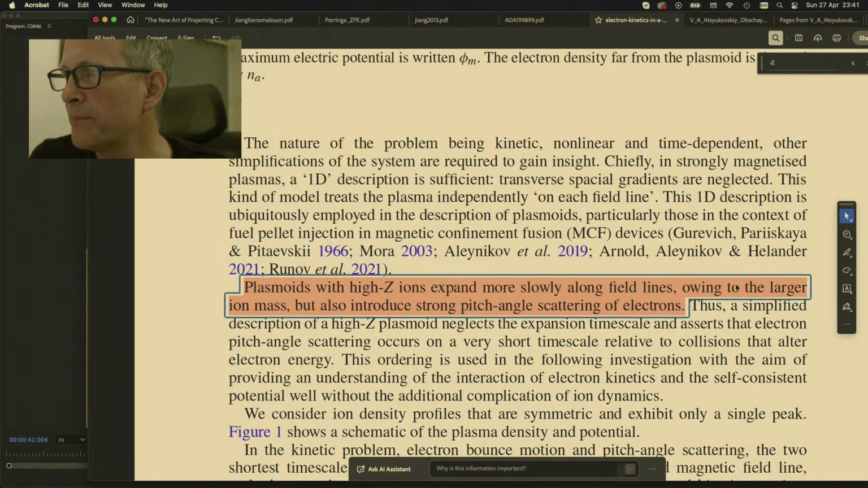So he actually had a heavy gas that he was launching that into. So all the ions were heavy. So what it's suggesting here is that the plasmoid expands more slowly because of high ion mass, but it also introduces strong pitch angle scattering of electrons.